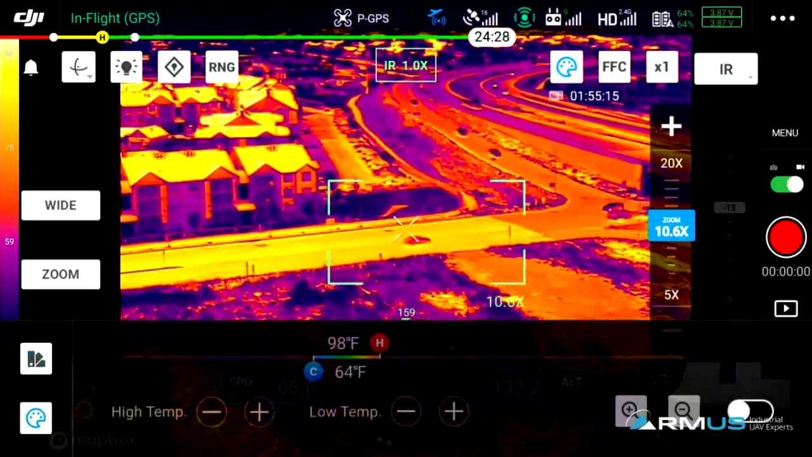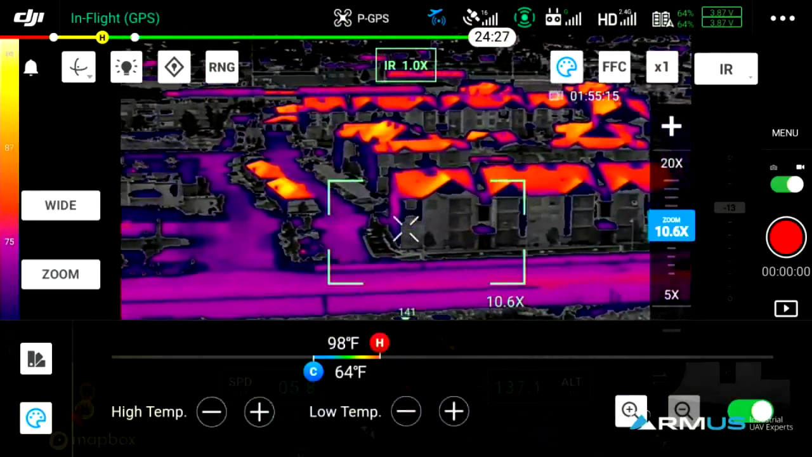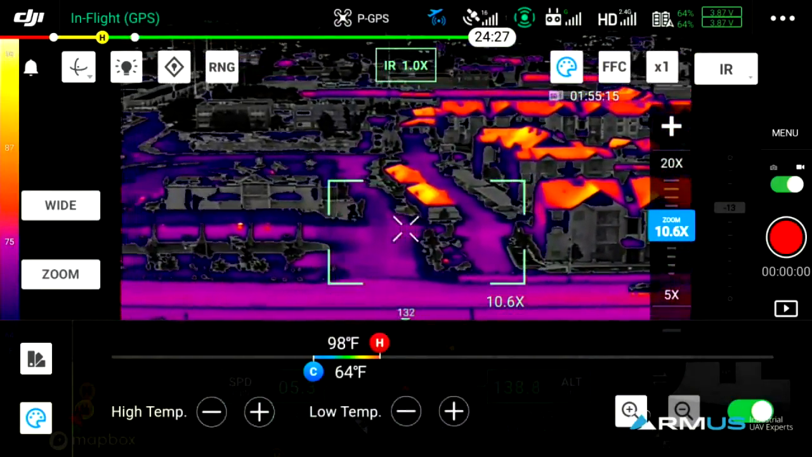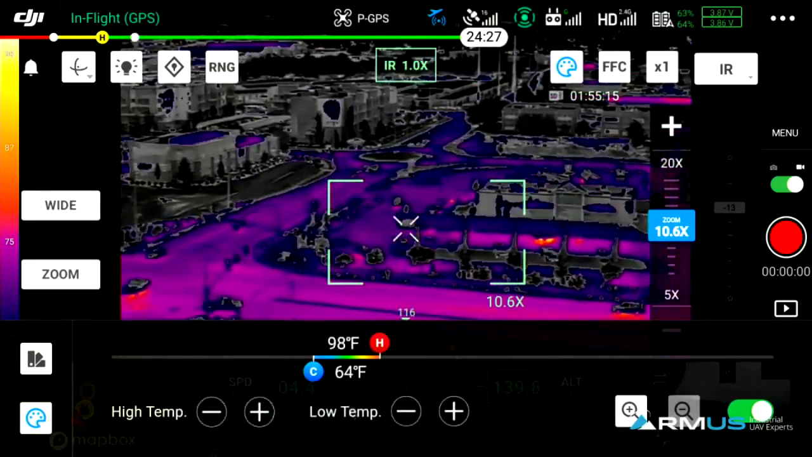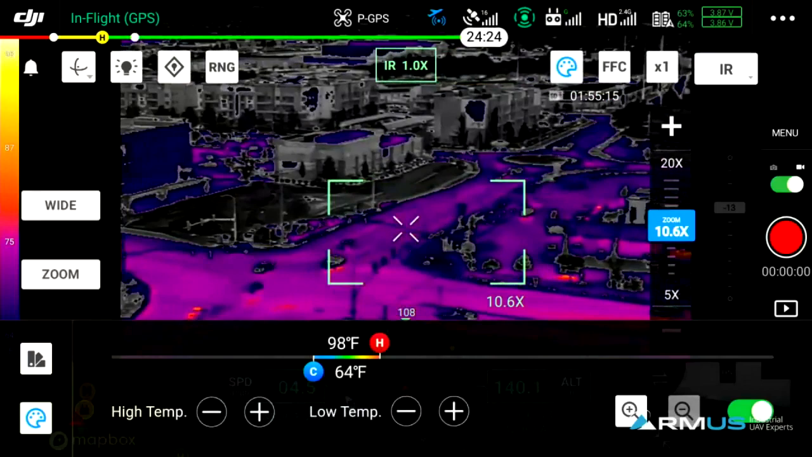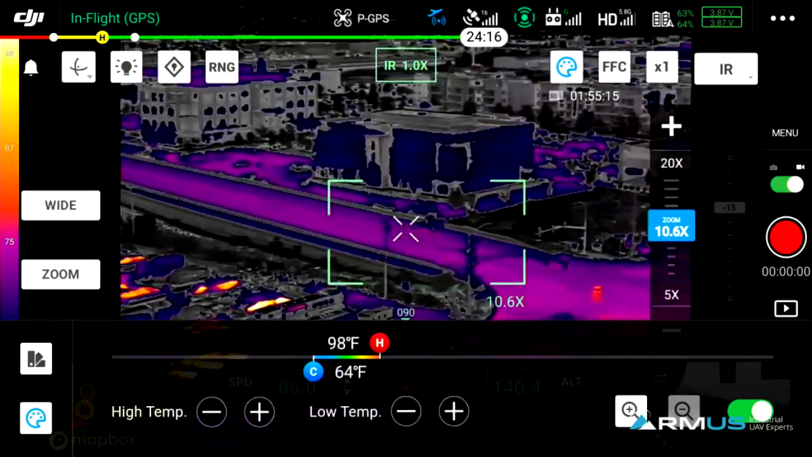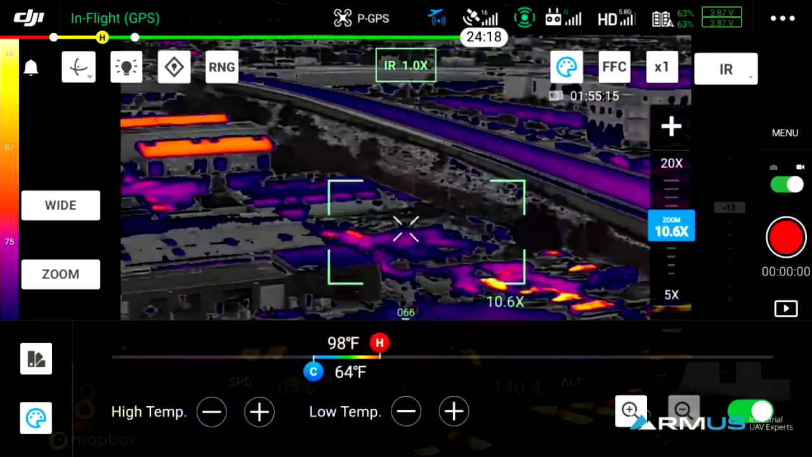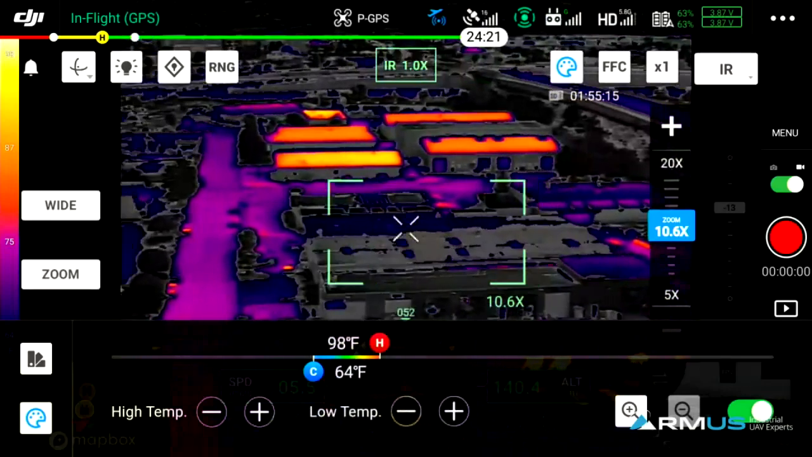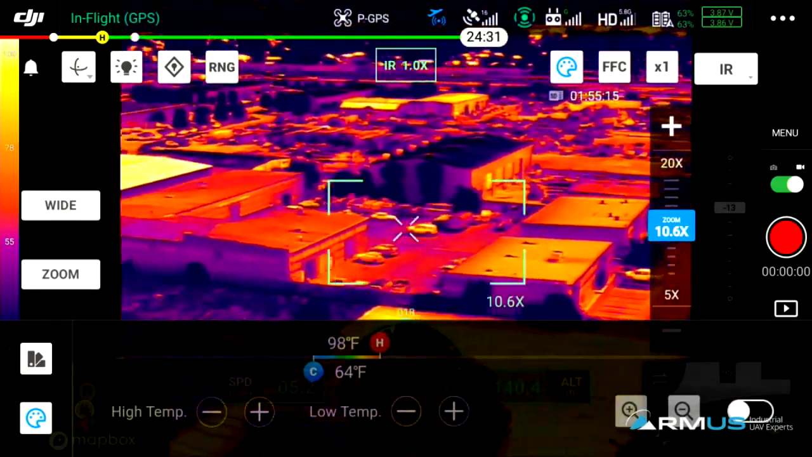We also have isotherms, so we can turn the isotherm on. Is that distracting? Are you good? Oh, you're good. So this is highlighting colors in between the degrees of 98 on the high end and 64 on the low end. So we can optimize that for looking for people if we know those known temperatures. It just highlights that. So that is available.